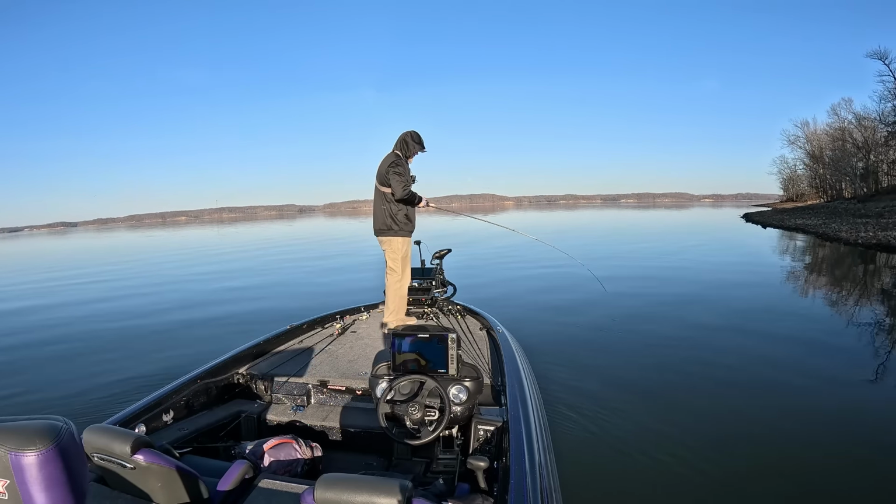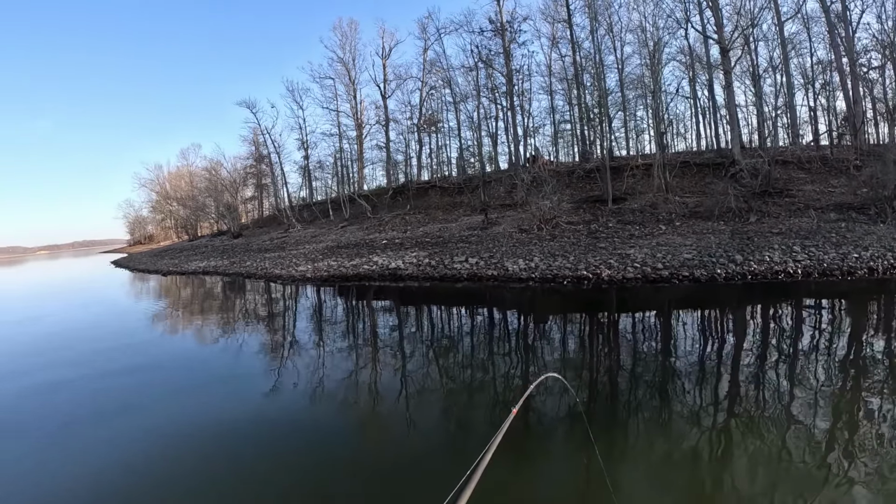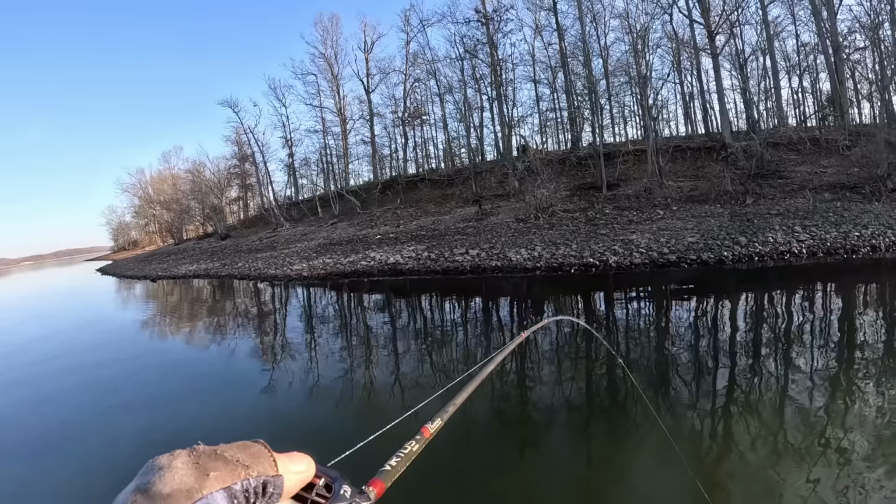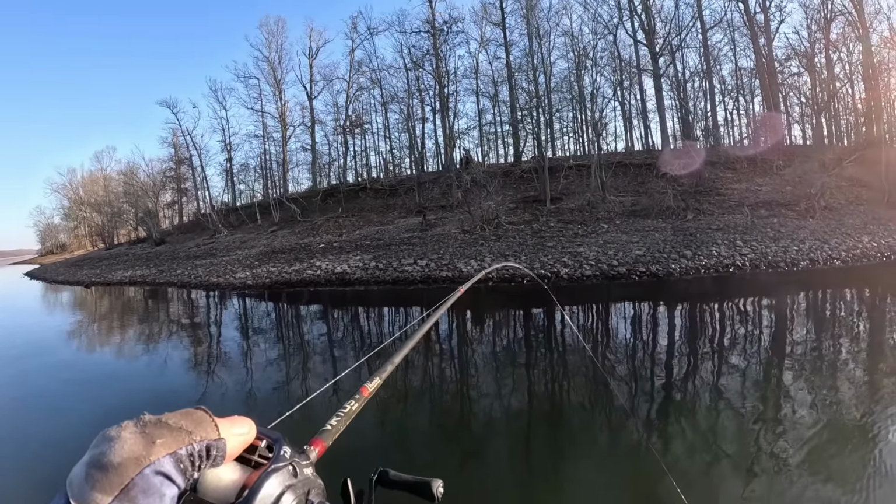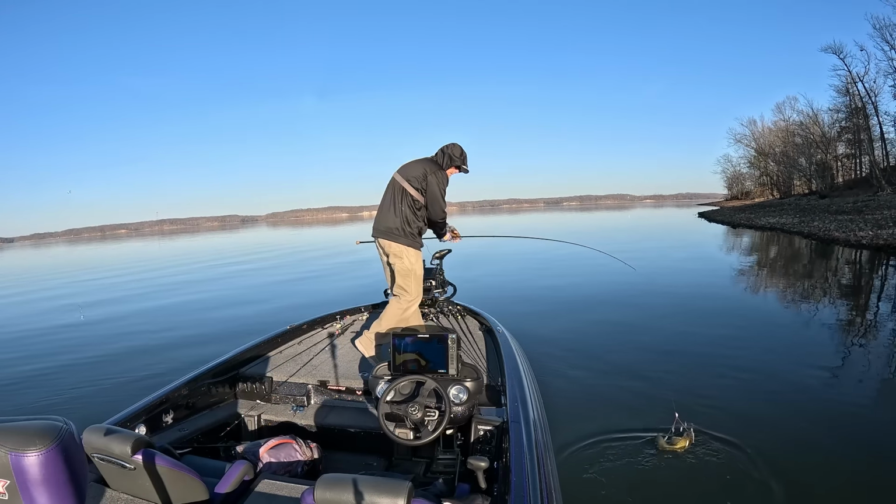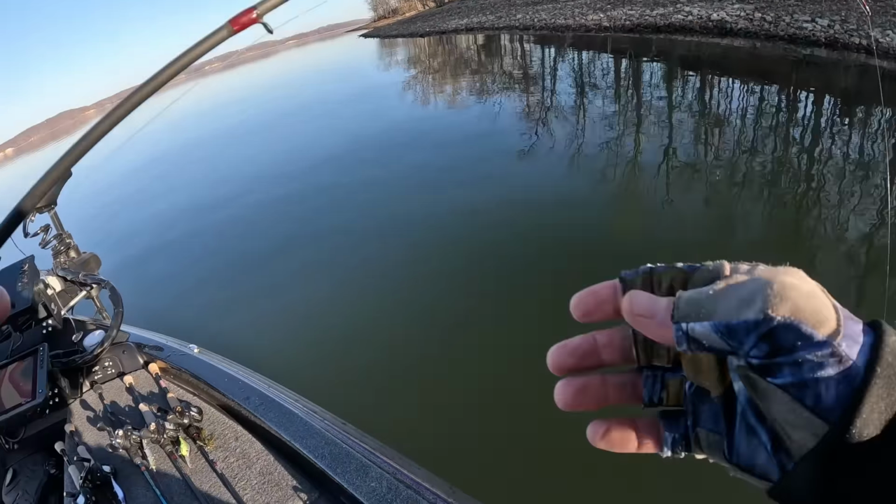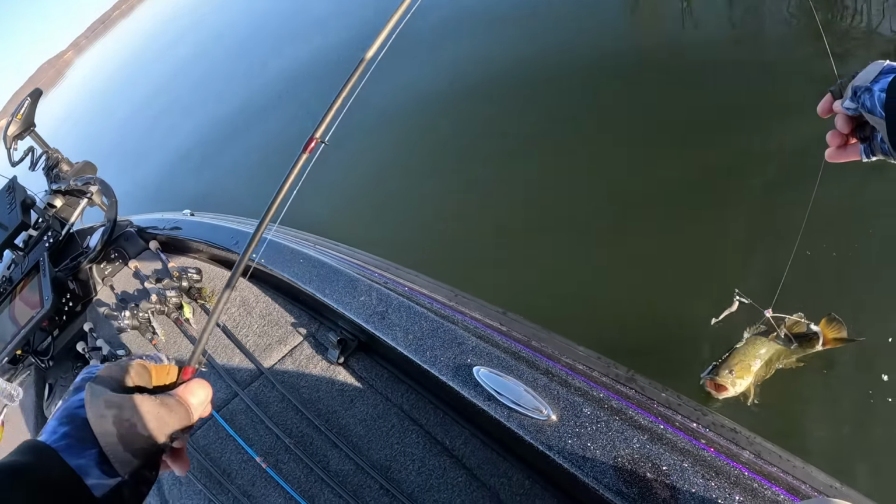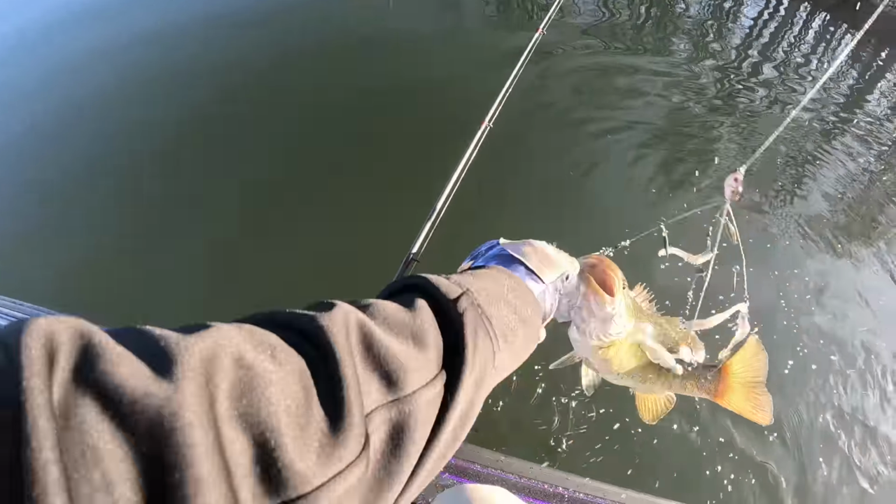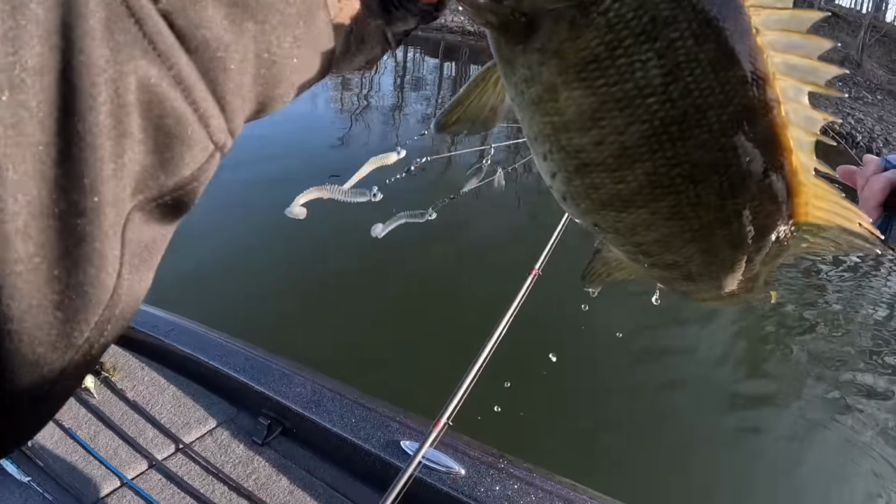That's a better fish. Good smallmouth. Pretty good smallmouth. There we go.